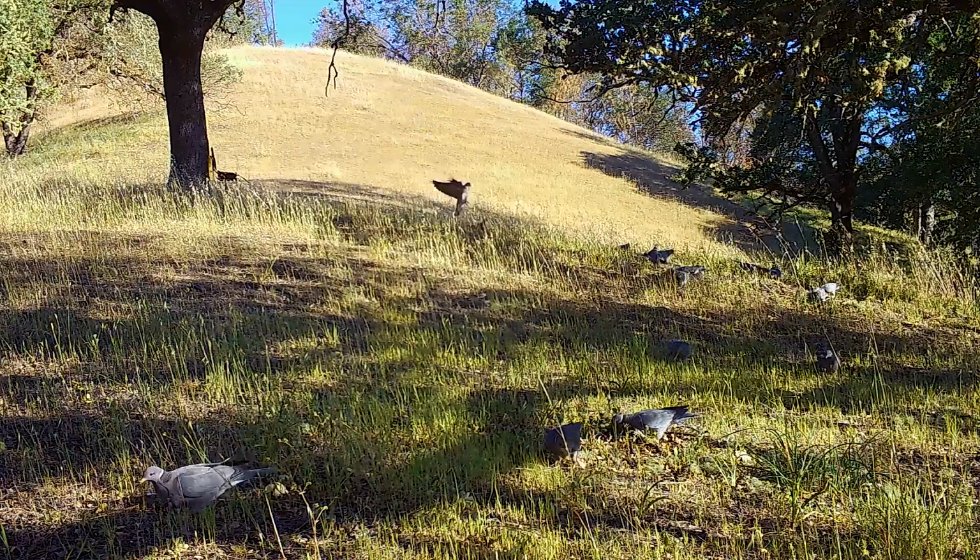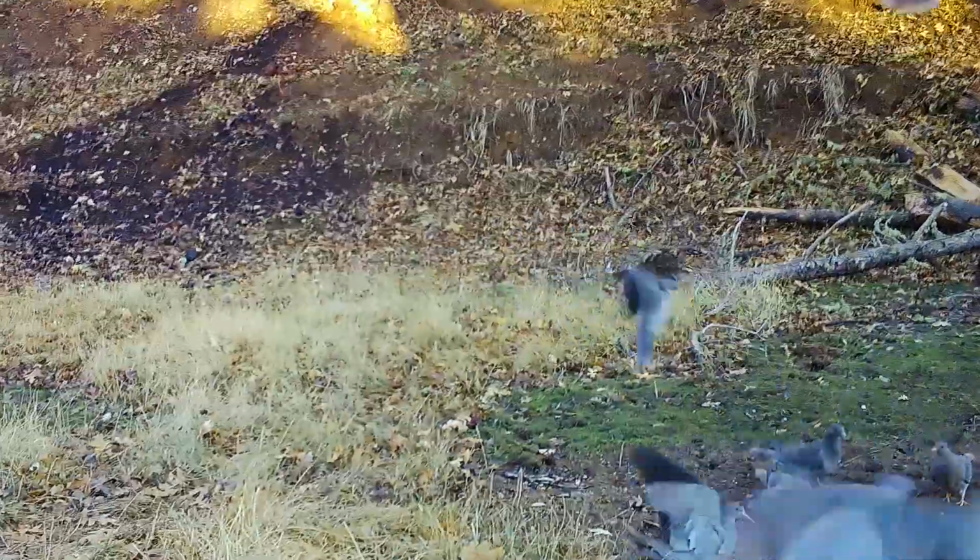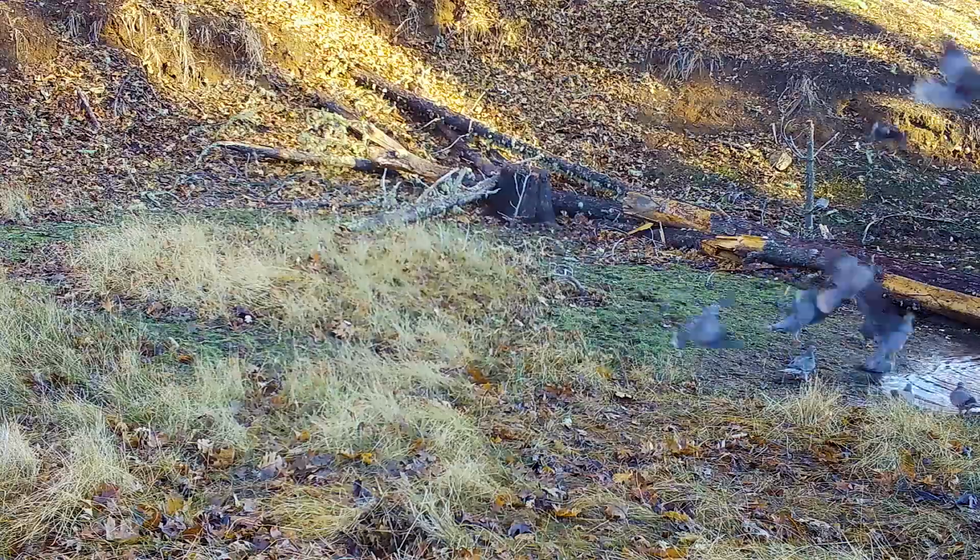The native band-tailed pigeon is also usually seen at higher elevations, but will descend for a drink, sometimes arriving in large flocks.